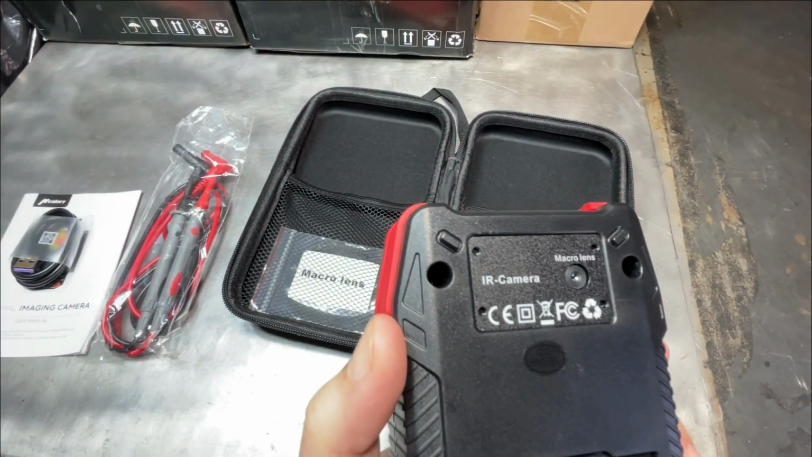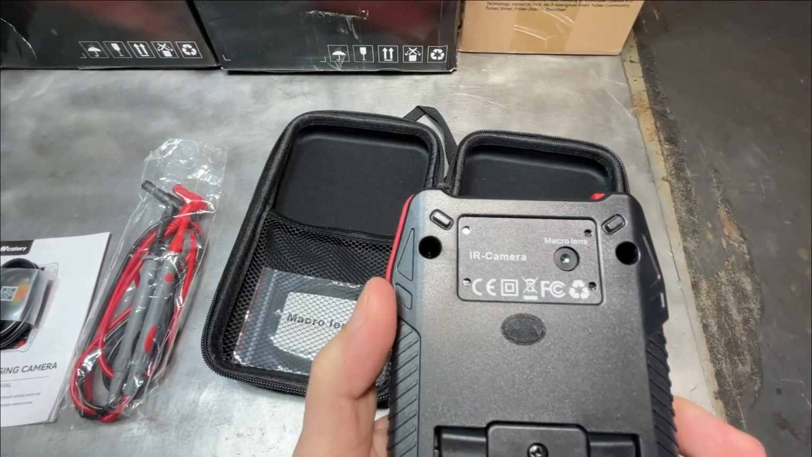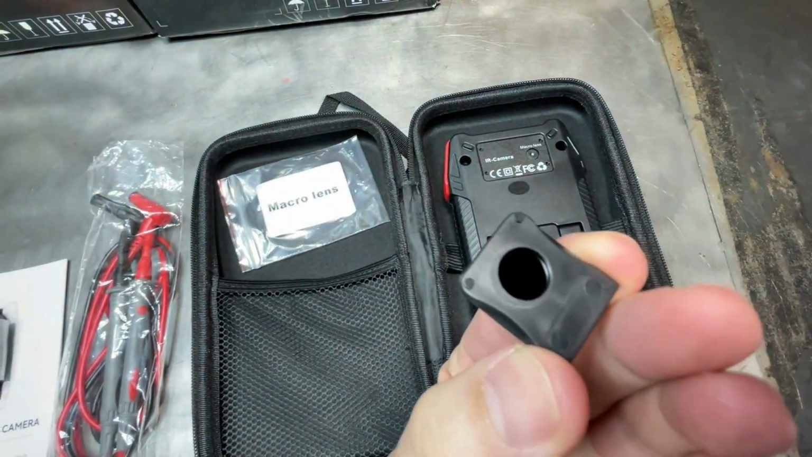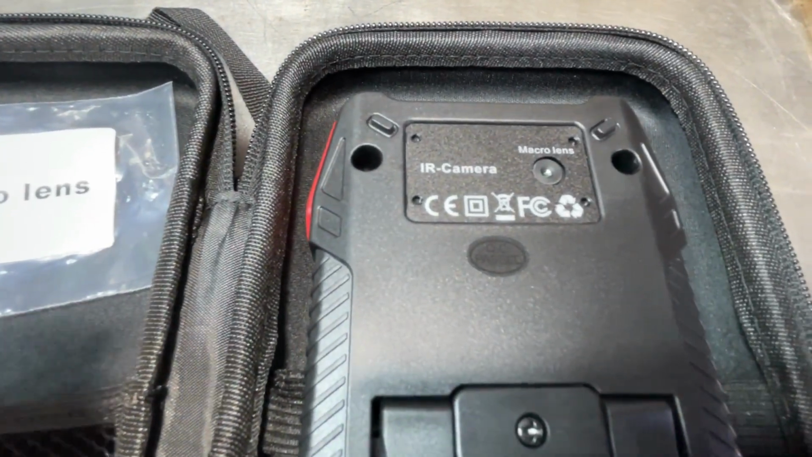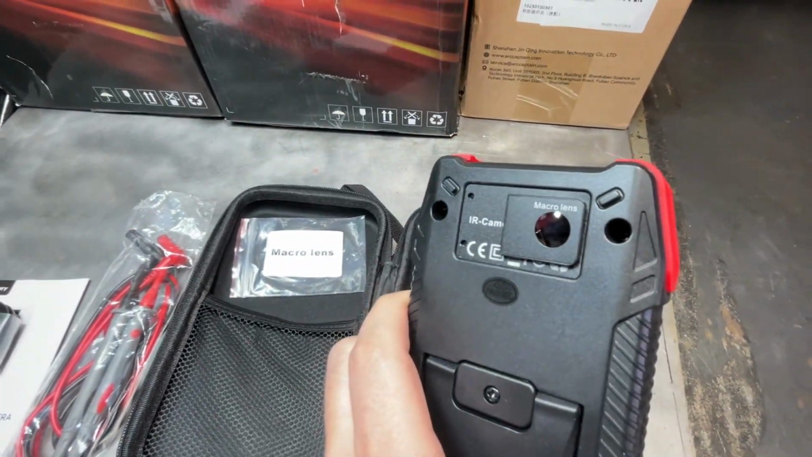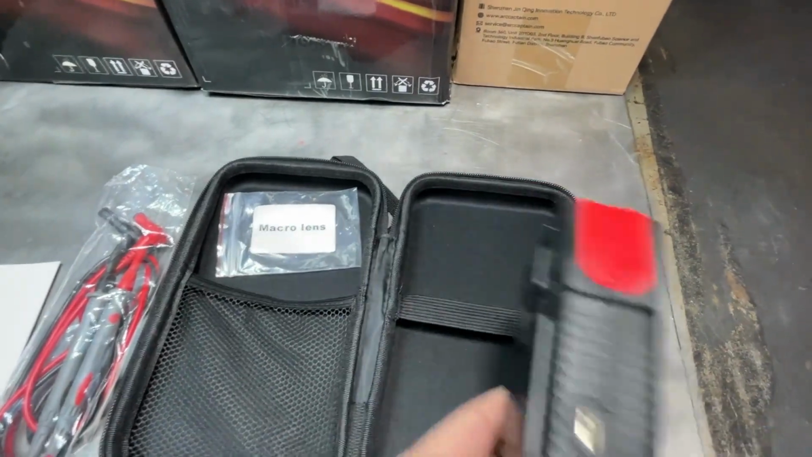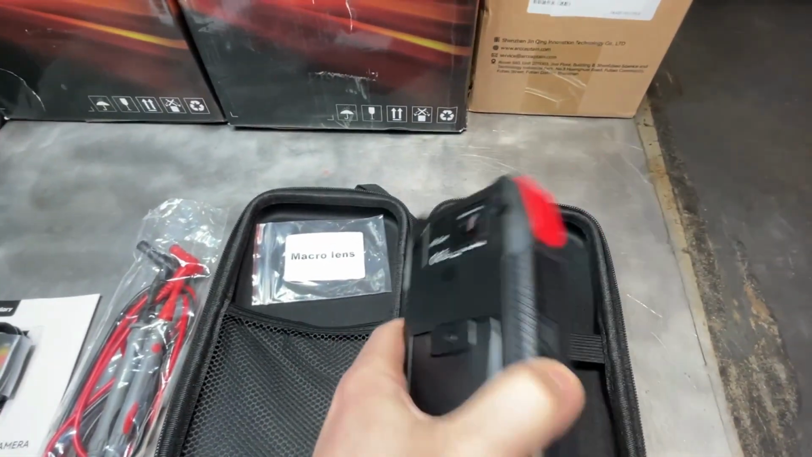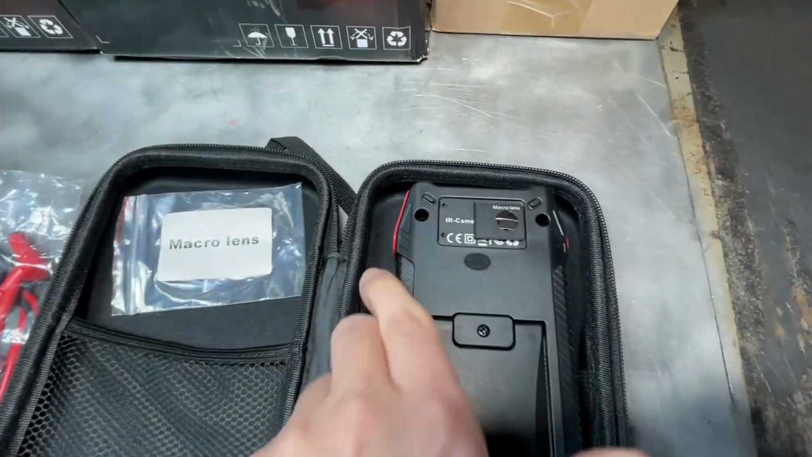It does have magnetic inputs in here, so that macro lens, I'm going to demonstrate how it works. As you can see right over here, this is the macro lens, and it does have these two little inputs here that will perfectly align on the camera itself. All right, there you go. It's sitting nice and flush right now with the macro lens. It's pretty sturdy in there. I don't think it's going to be flying away. Some people are complaining about this being finicky and able to fly off, but so far seems pretty good.